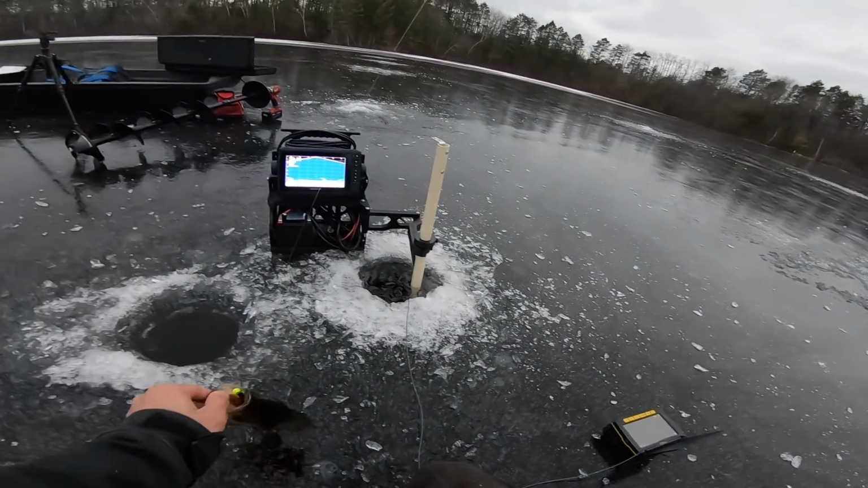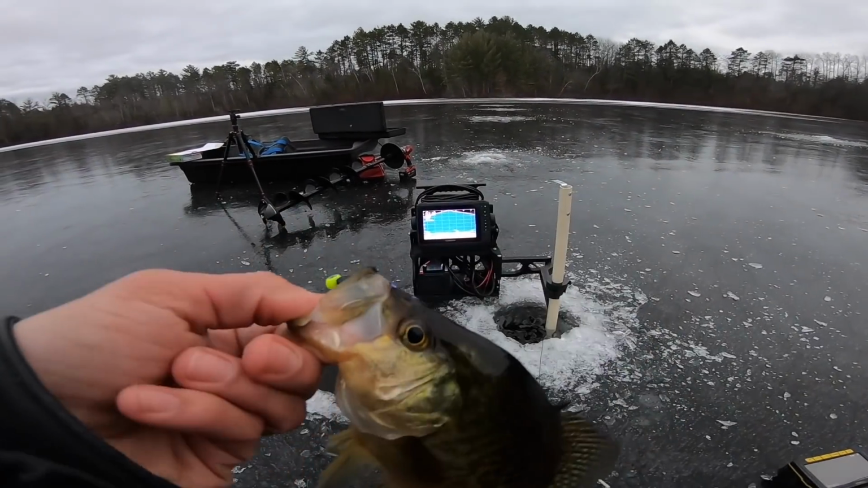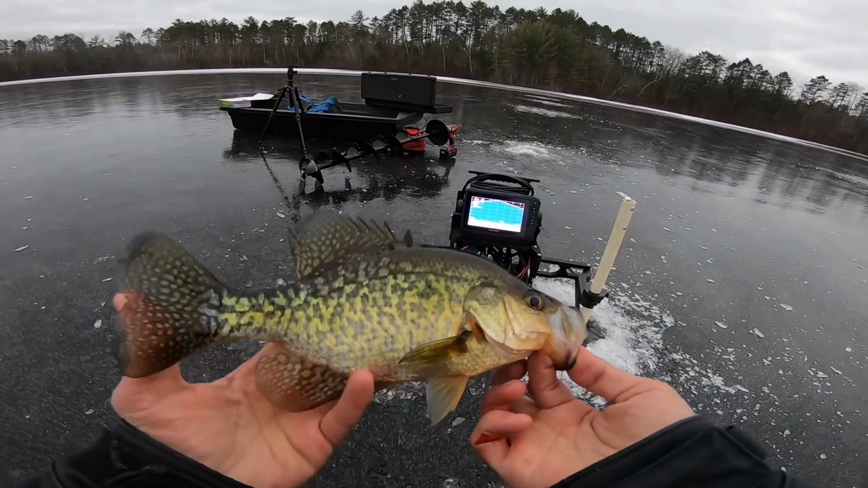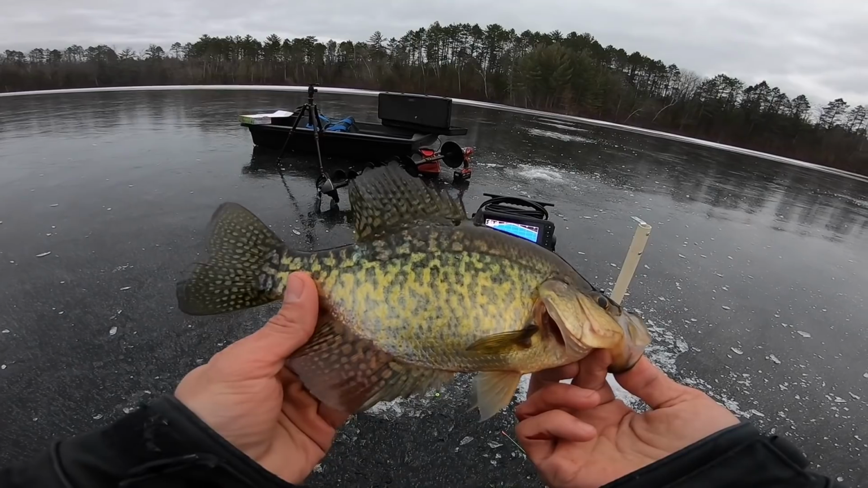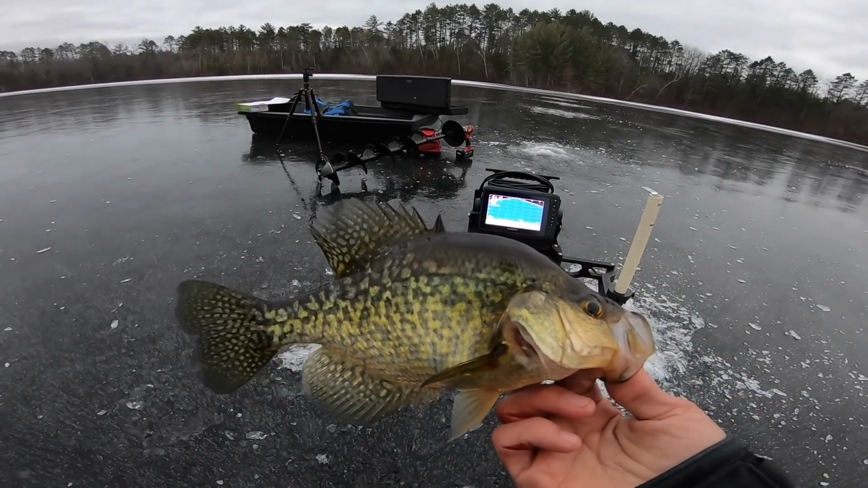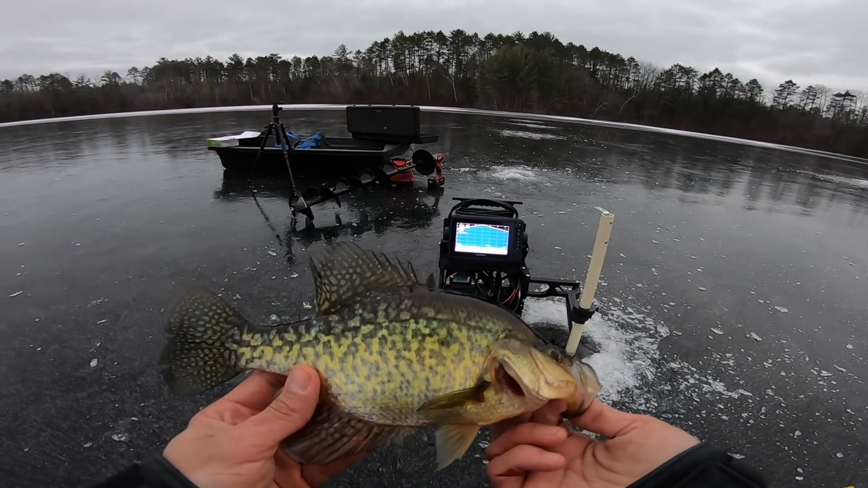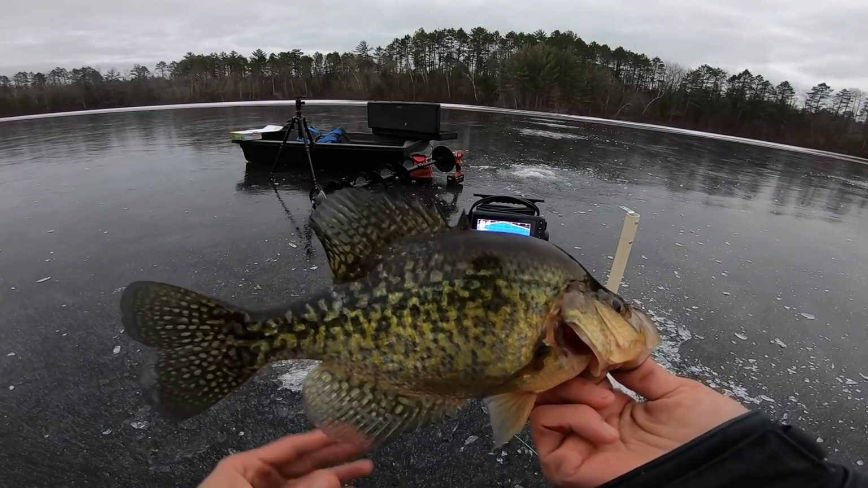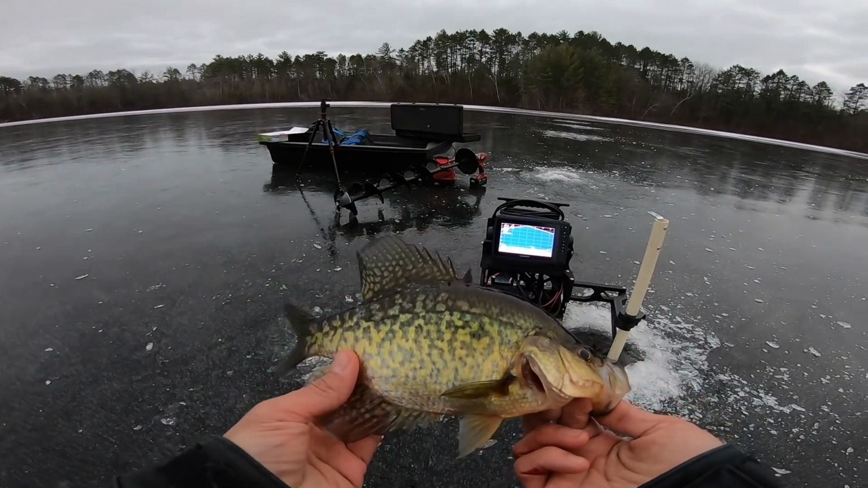Nothing like mega sized yet, but I mean, these are all definitely nice, decent crappies. The first one was definitely the biggest, but hey, if I can get into these, you know, 8, 9, 10 inchers, that's perfectly fine by me. You get the chance of a 12, 13, 14 incher. You just never know. Hopefully with this last 20 minutes of daylight here, I can really start slapping some bigger ones, but if not, it was fun to get out here, try a lake.